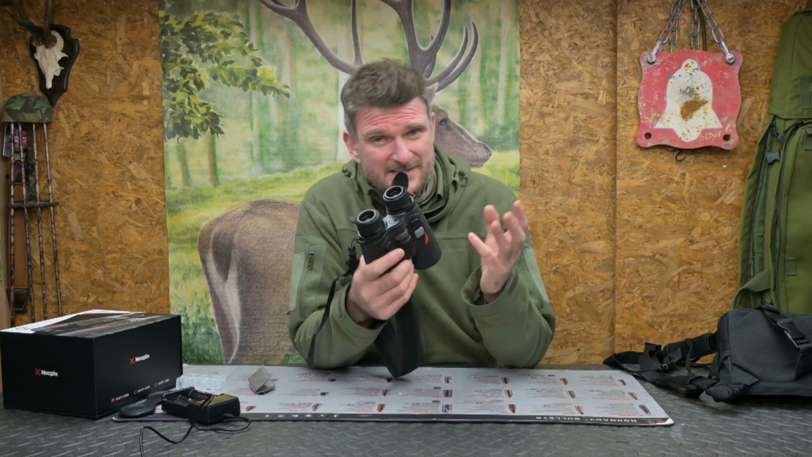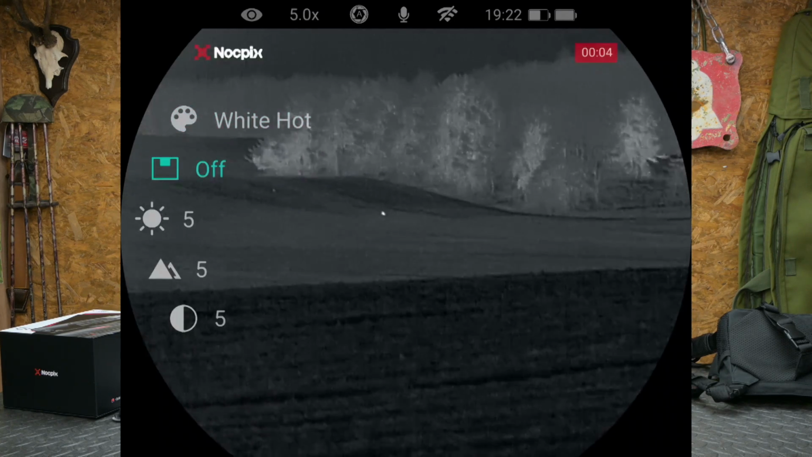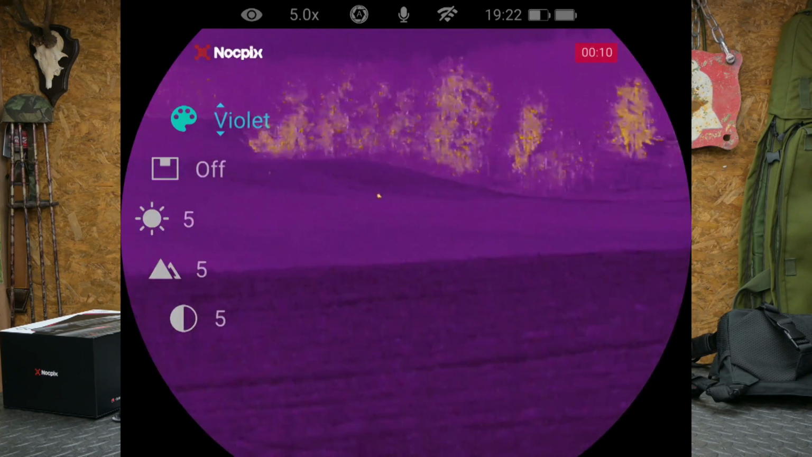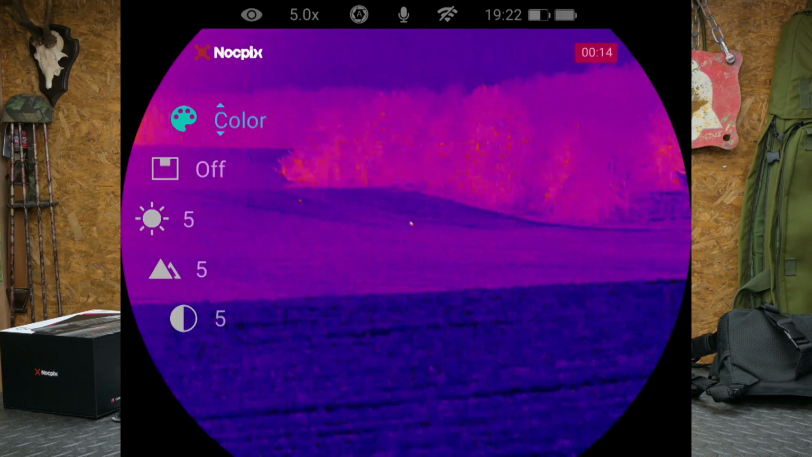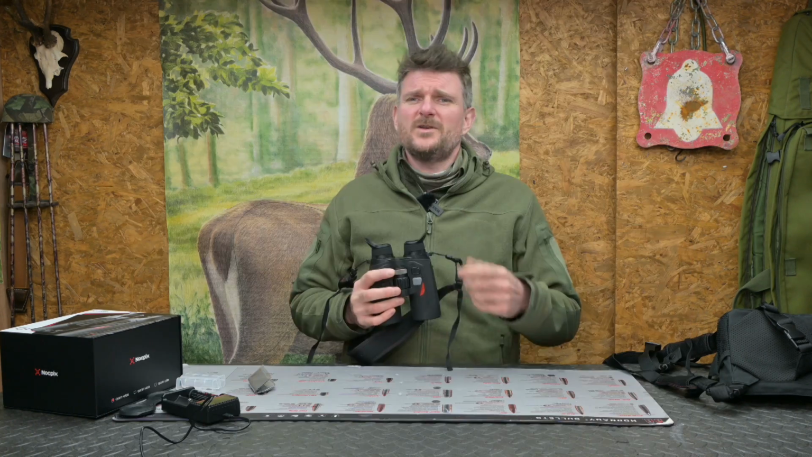As usual, colour palettes like the white hot, black hot, red hot are the most useful. There are others, the crimson, the green, etc., but are they actually particularly useful? I don't specifically think so. I do still say that white hot is the most commonly one I use. Red hot does pick out things very easily in the distance, and of course the black hot is perhaps the most relaxing. Sometimes gives the easiest perception of topography and buildings and things like that, which can be very useful in certain scenarios.